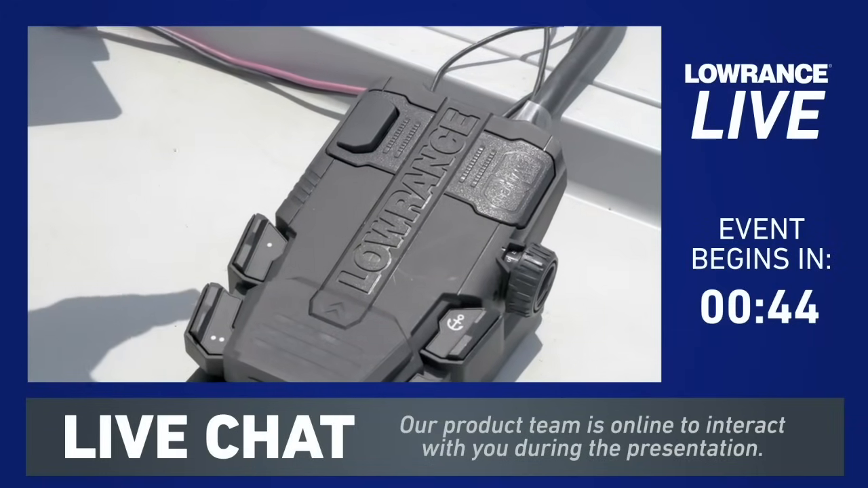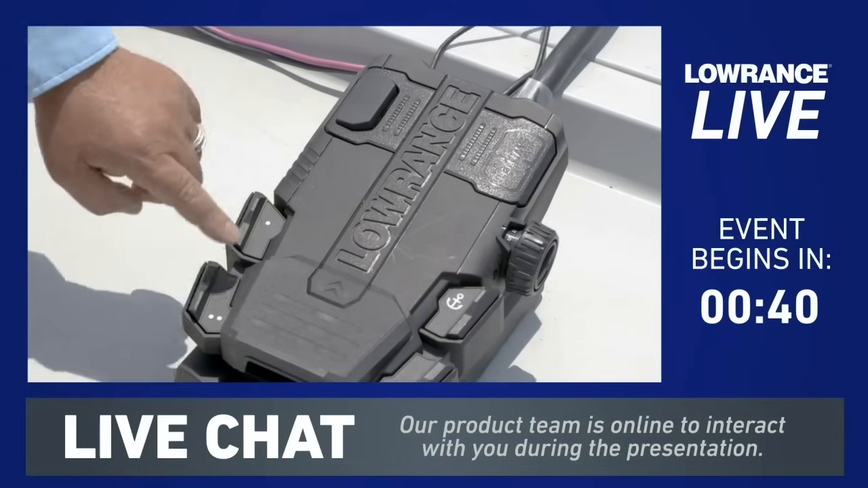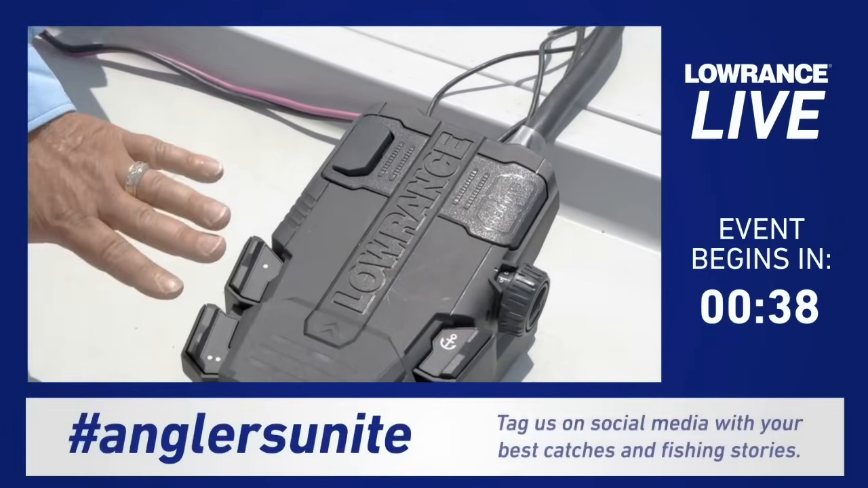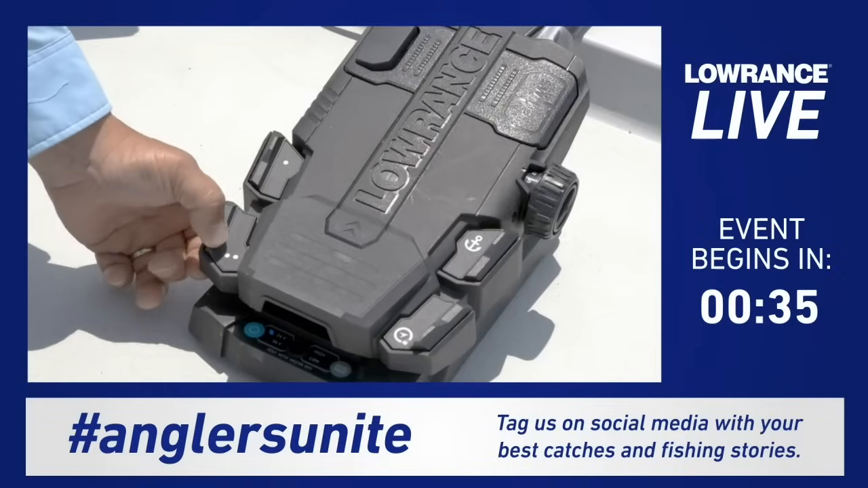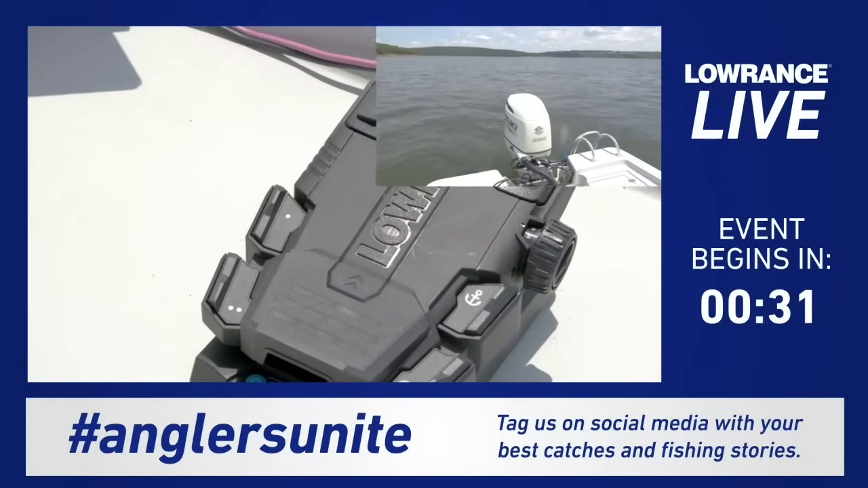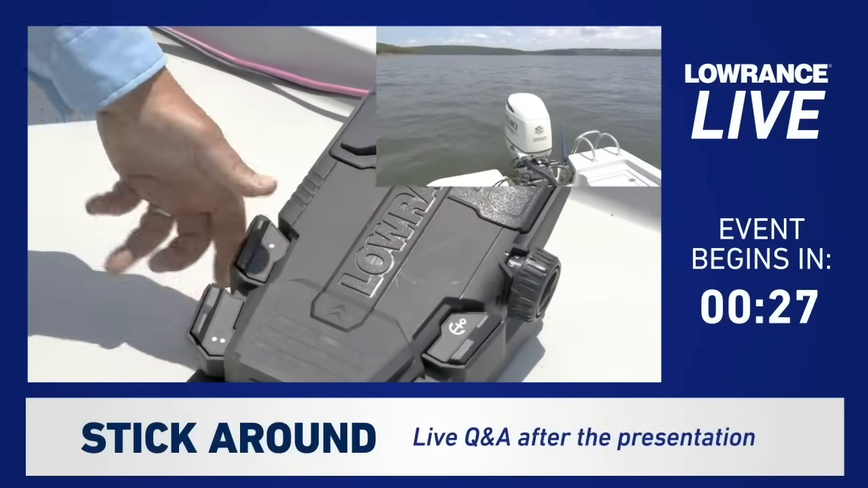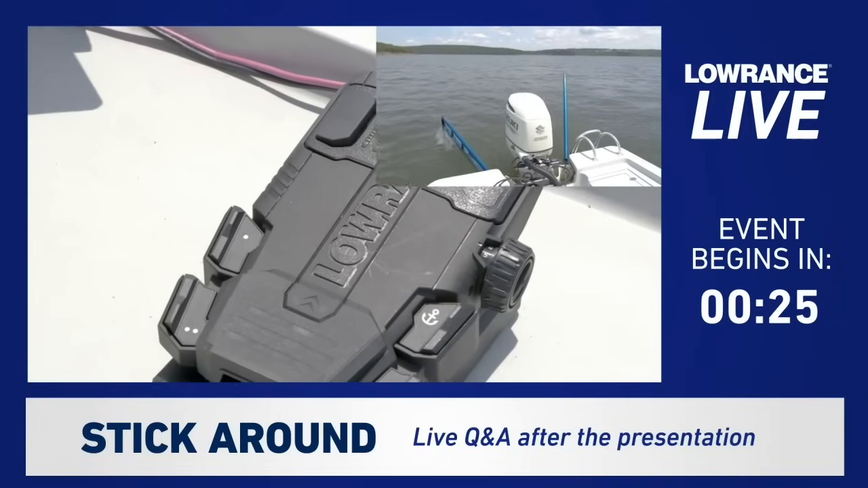All right, as we talked about, I programmed the button number 1 at the top to raise my power poles and the button number 2 at the bottom to lower my power poles. So if I hit this button, my power poles go down. They deploy all the way until they stop. And then when I hit the number 1 button, my power poles come back up.